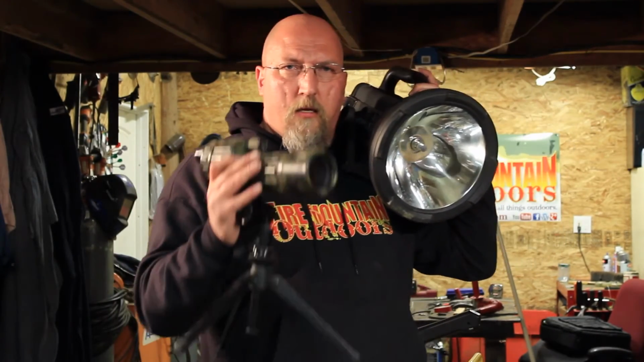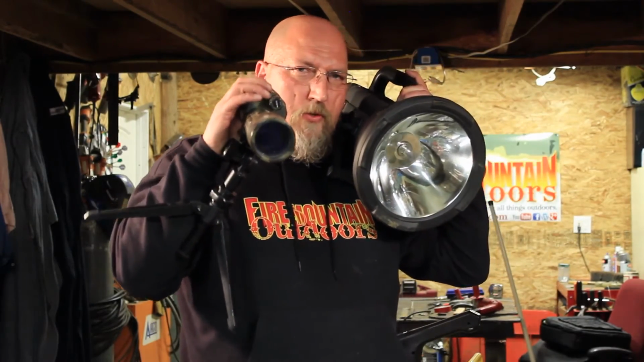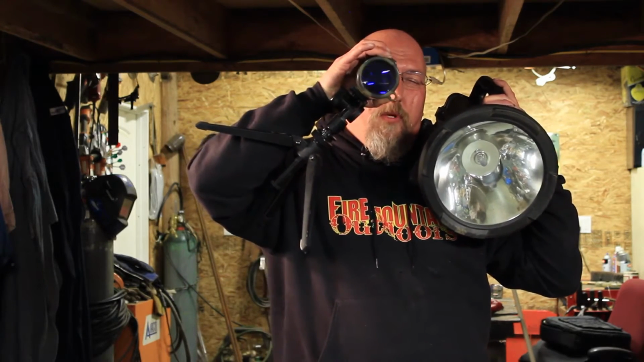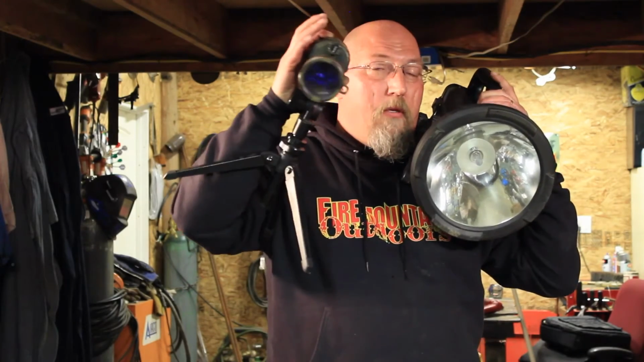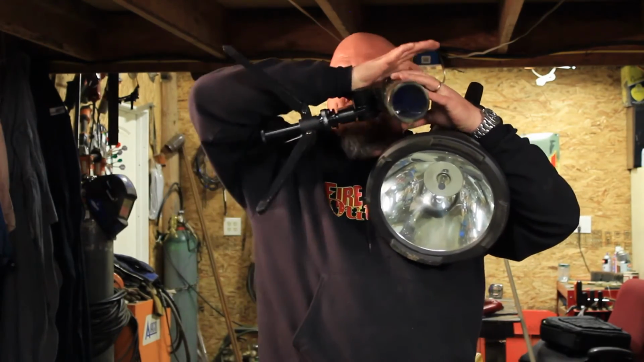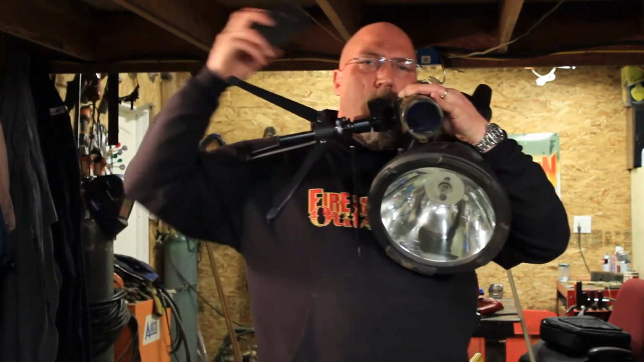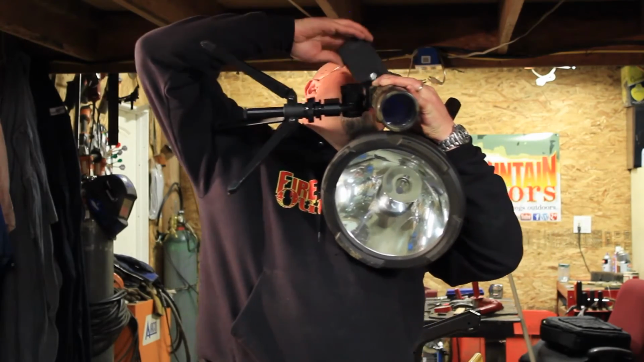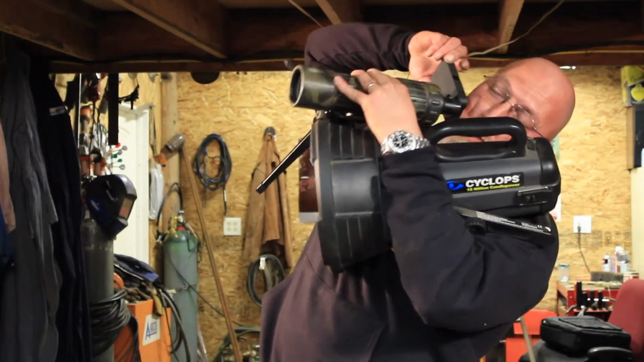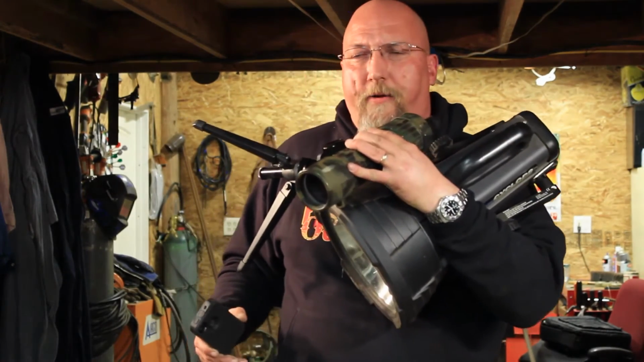So you got a spotlight. Now we've got 20 power magnification. So if I can light them up with this one, and then I can look at them with this one, then I would be really pretty close. But then, the spotter's got a jack to record audio video. So then you could hold your cell phone up to the eyepiece, and you can keep all three of these things lined up on the critters. And now you'd probably save yourself $200 by the time you got done.